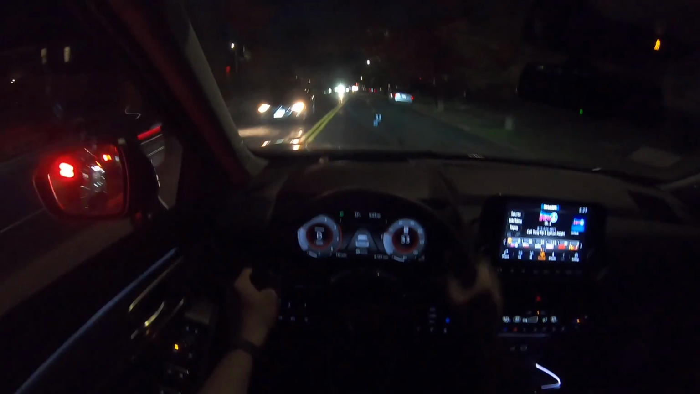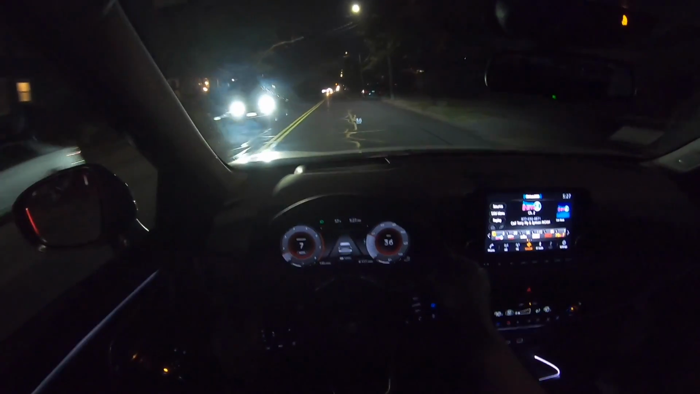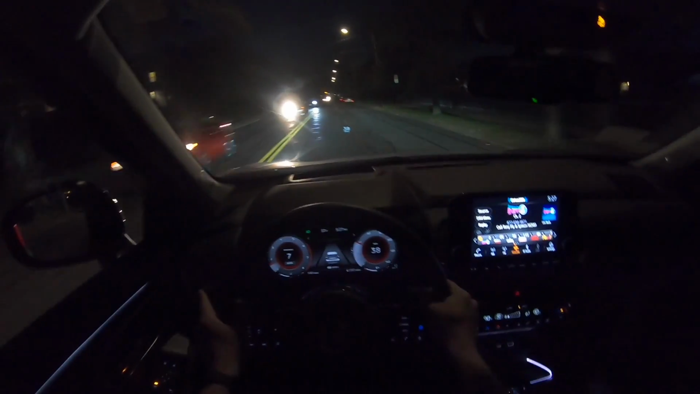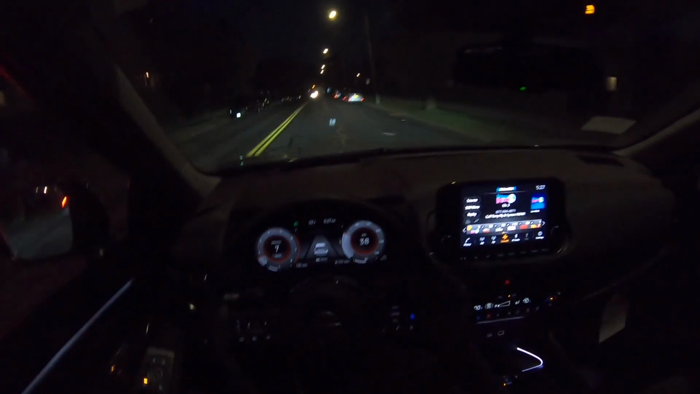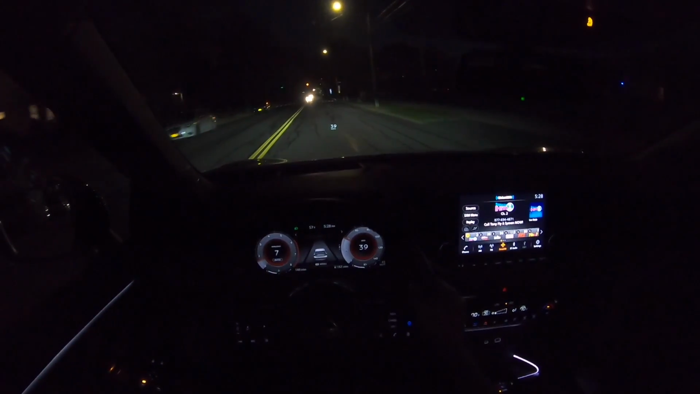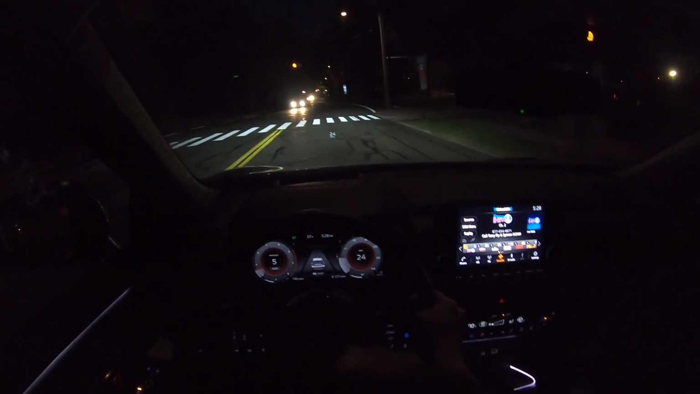It does have heads-up display. This screen is 9.0 inches, so it's a 9-inch screen, and I believe it does have wireless Apple CarPlay, but I don't think Android Auto is wireless. But I love the fact that it's nice and big. The other trims you will get an 8-inch screen.